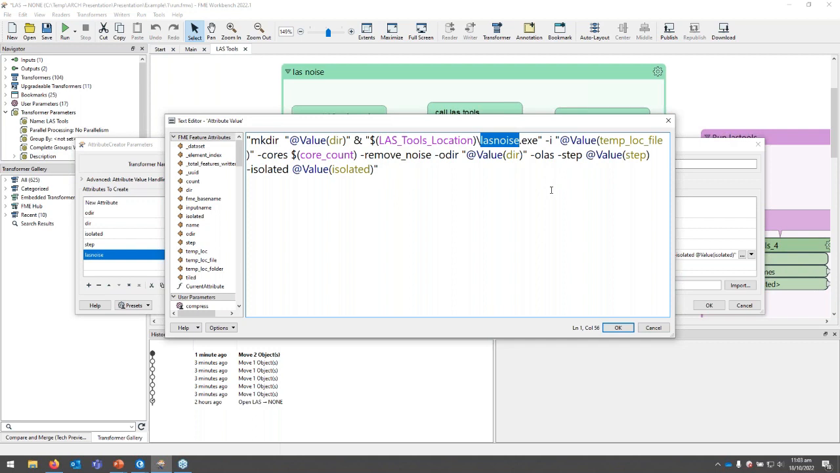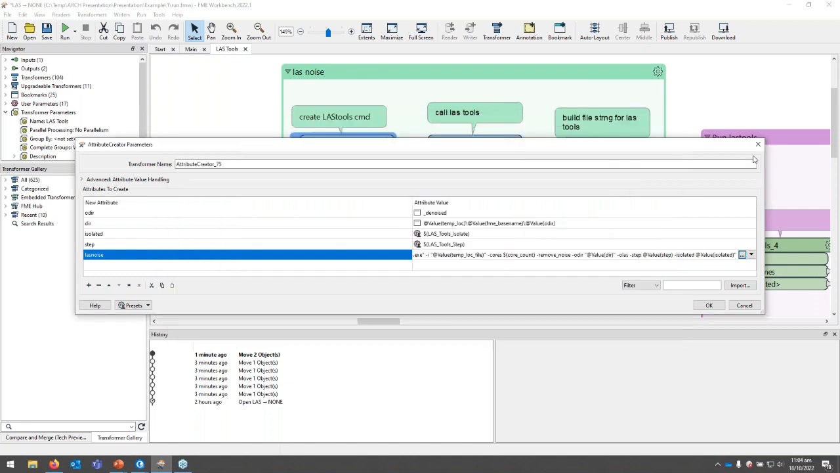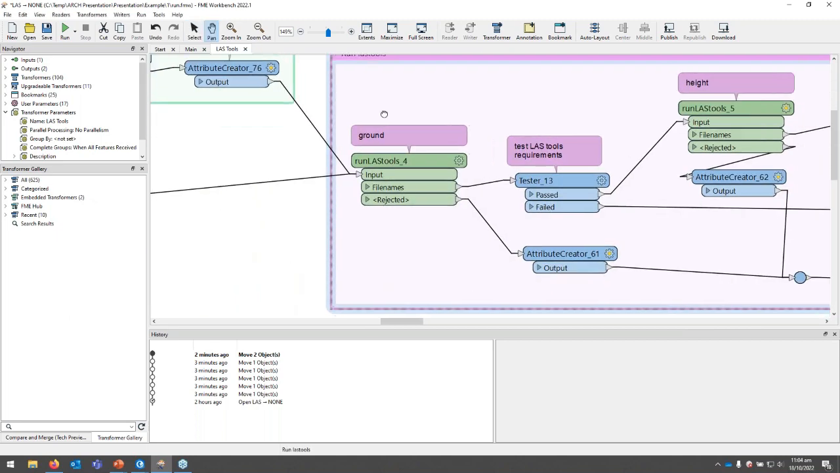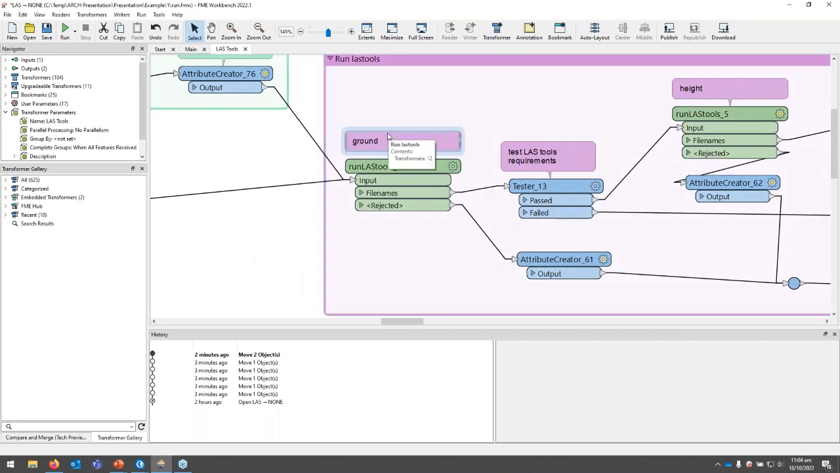We're making a directory and then calling the lasnoise tool, specifying the input file, the number of cores we want to use, and the function we want to do. We want to remove what LAStools determines as noise, which could be things like a bird flying overhead or a random point that's floating in the middle of nowhere.